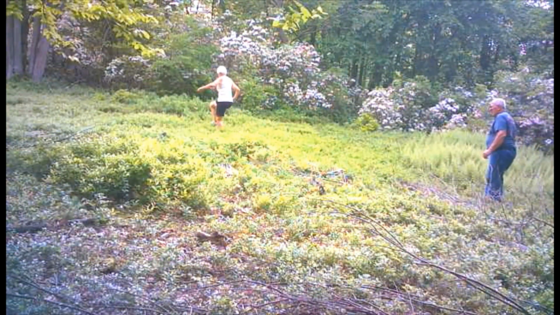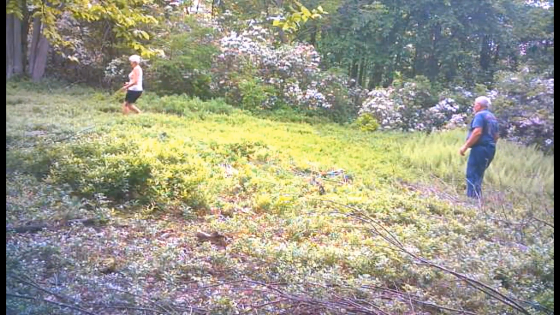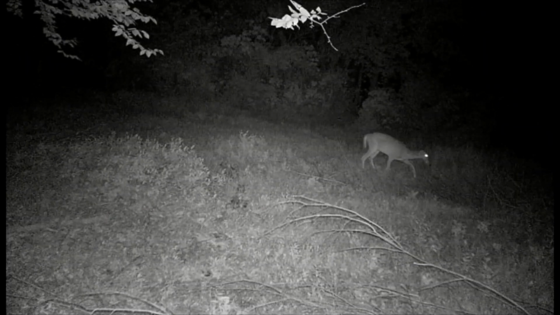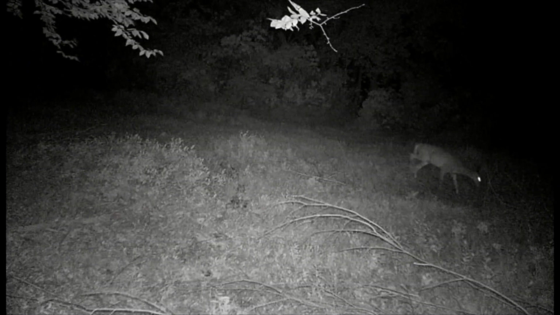A couple people in here trespassing on the property, it looks like. Taking pictures of my mountain laurel. Really, it's my mother and Barry.